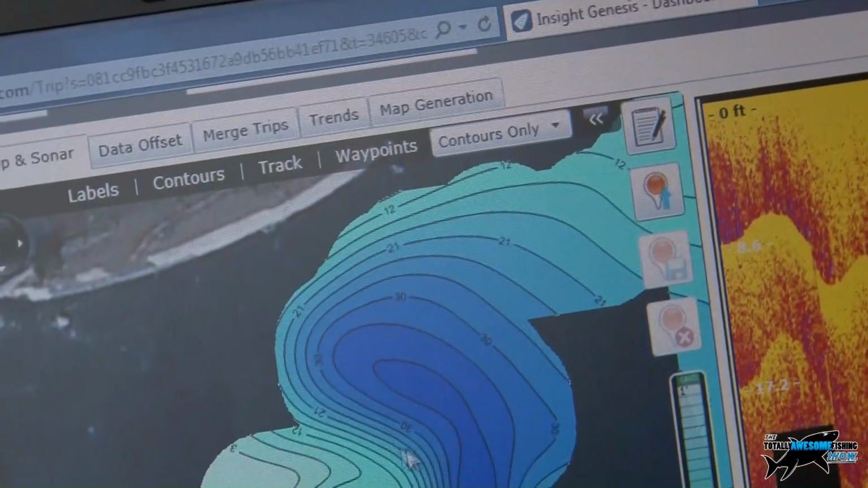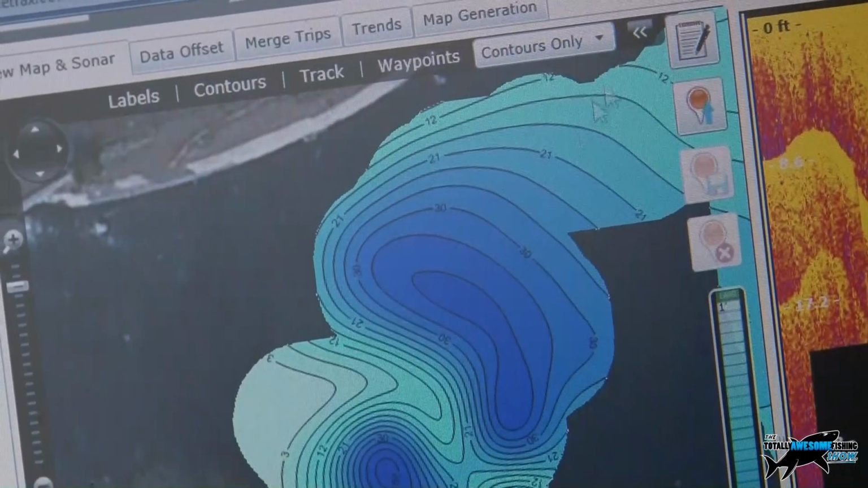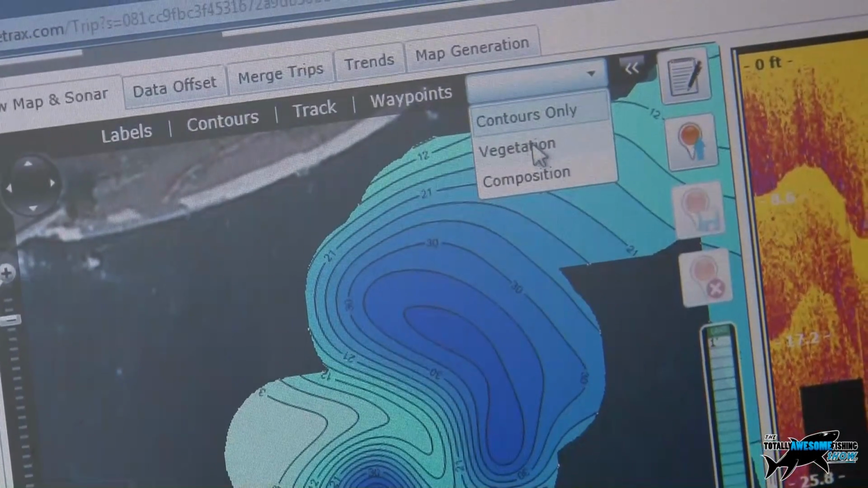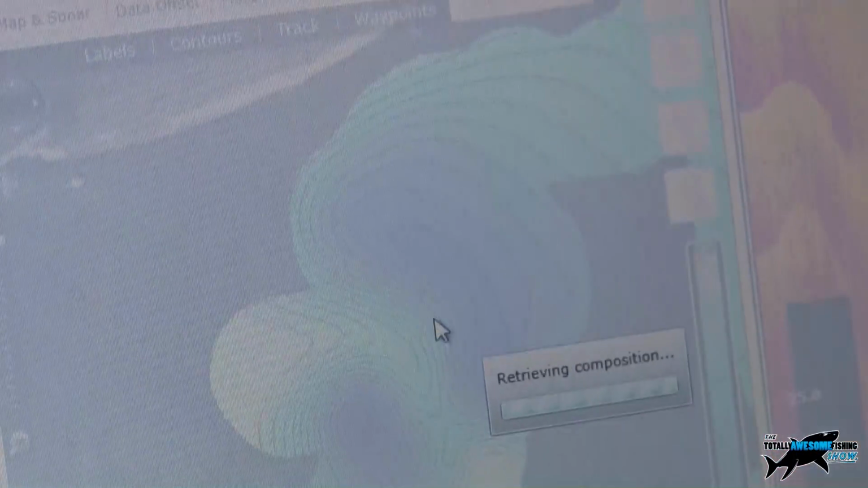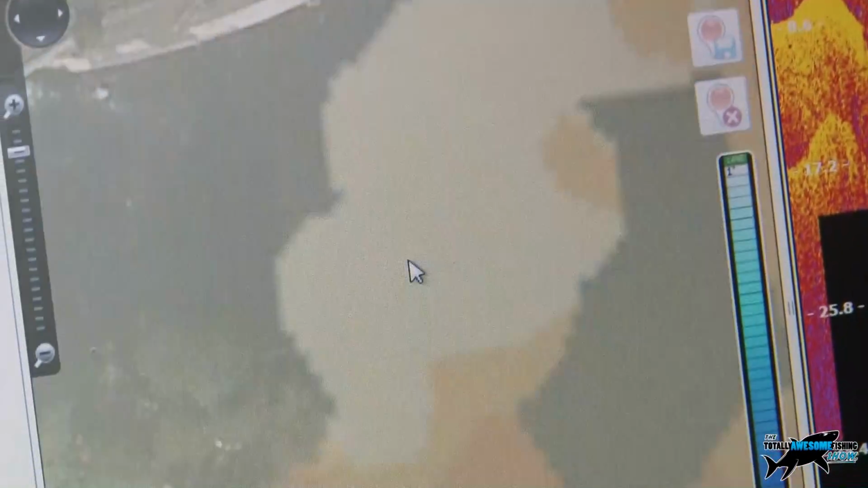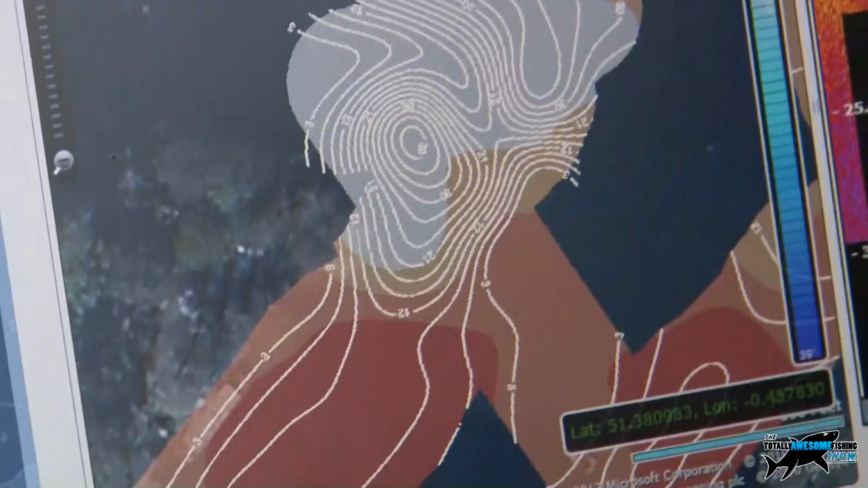So now what we can do is we have a couple of other map views. Because this is in the premium subscription, you have that ability to change that contour information. But as well as the contour map, we have the option for vegetation and composition. So if we change to the composition map, this is going to show us the density of the riverbed, so areas of hard ground and areas of soft ground. It's going to show the difference between mud and gravel?